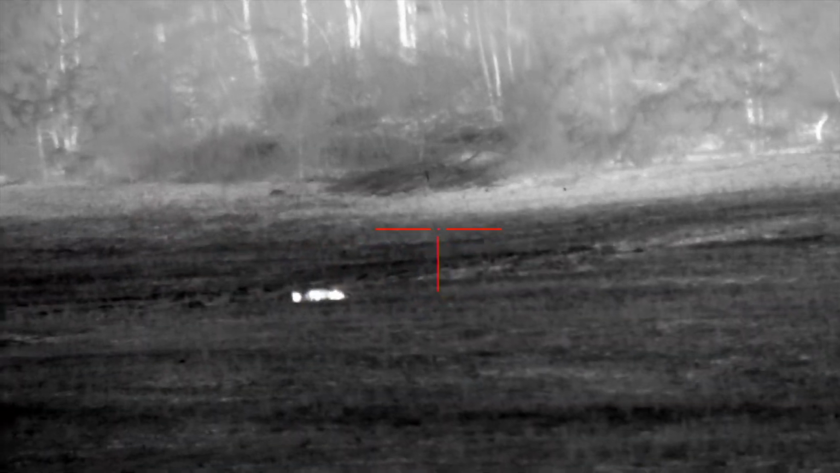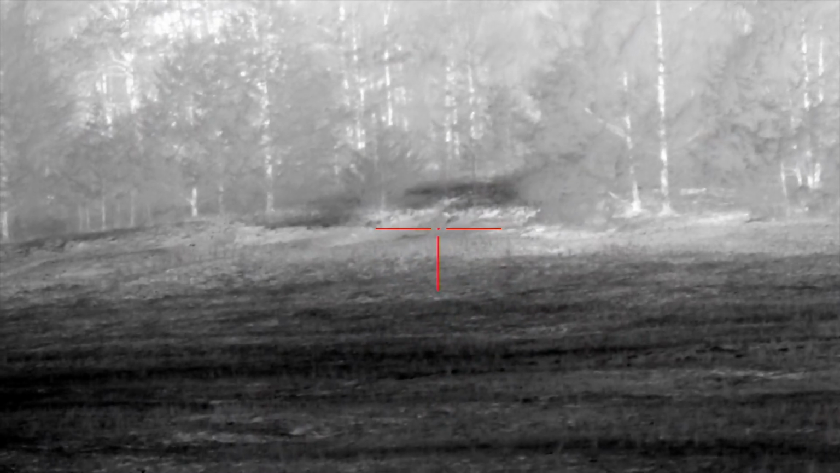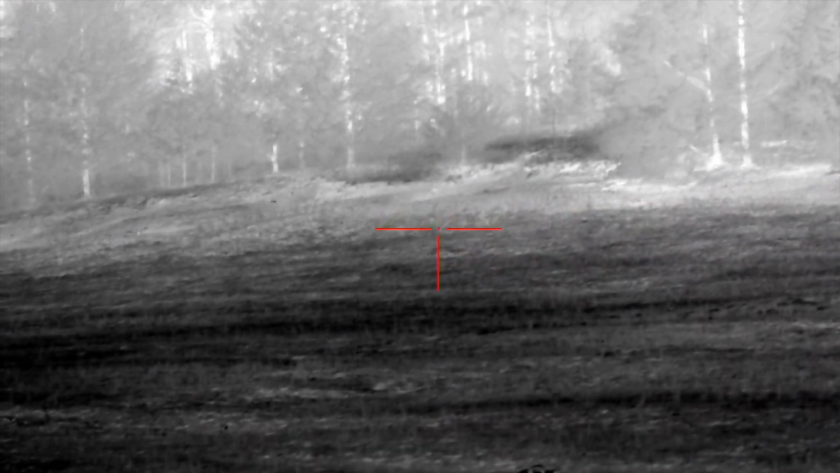Guys, we got one to come down, but there was a second one up in the woods. I don't know if we'll get him to come down or not. Man, dang. I would have loved, I needed to shoot that dog in the back. That's going to be the male, 100%.